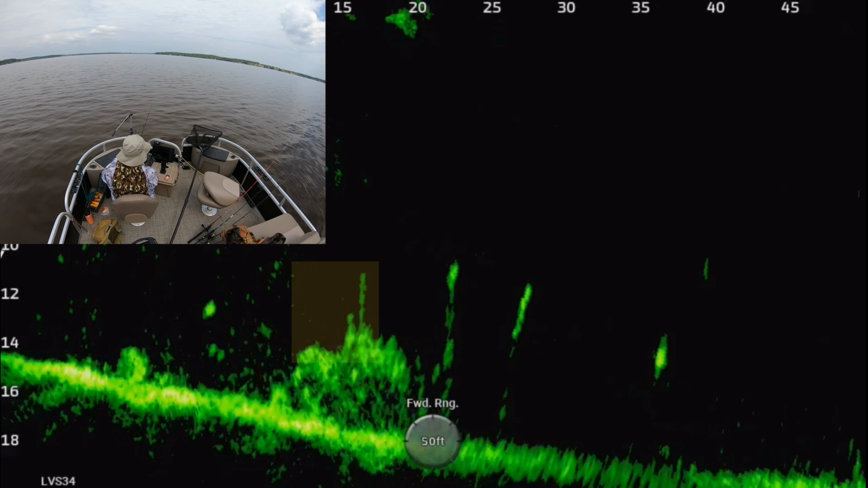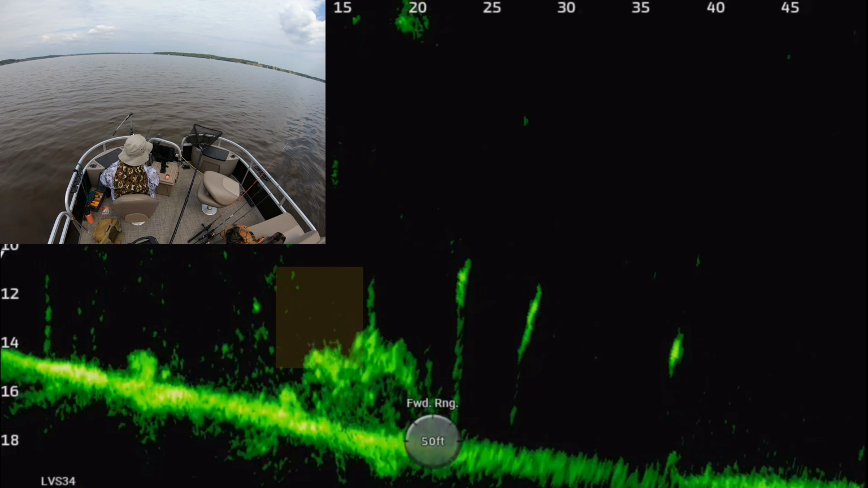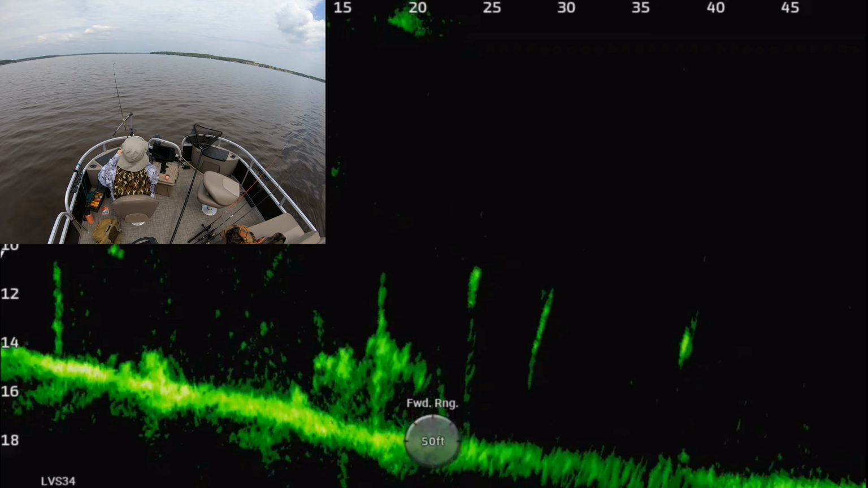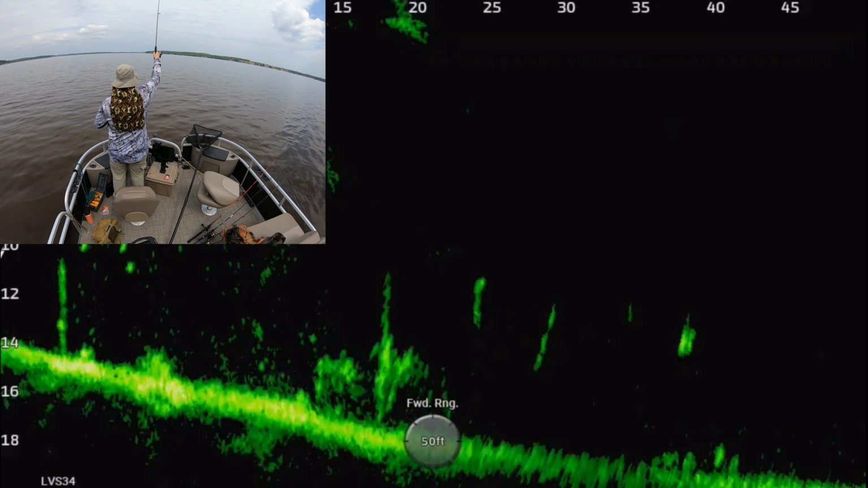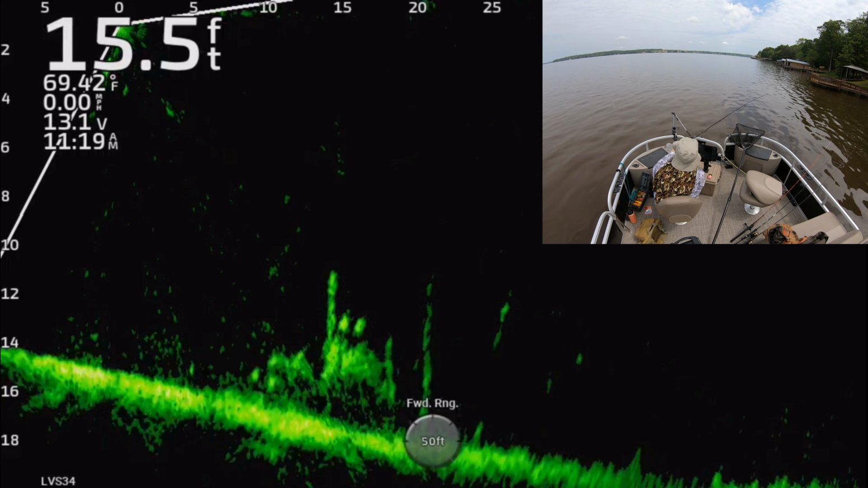And you can tell I'm getting a little bit closer to it now. So just dipping in and out. Oh, there's one. Yep, got him. And just that same motion, sliding it down in the brush and then popping it back out slow. Nothing too fast, nothing too jerky.